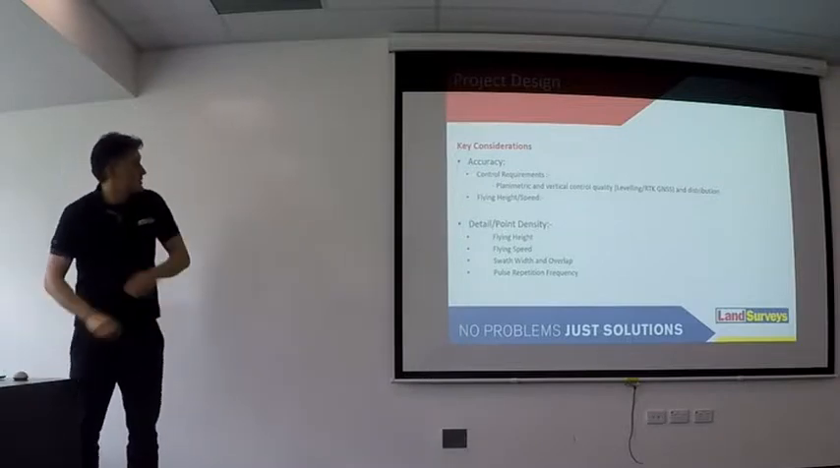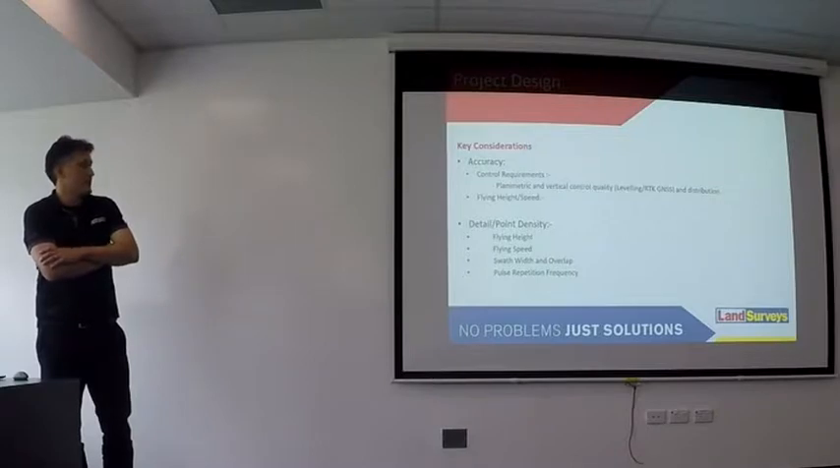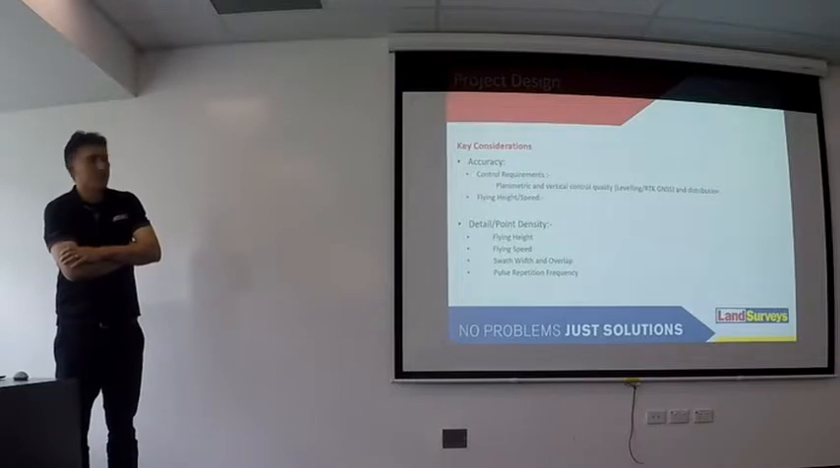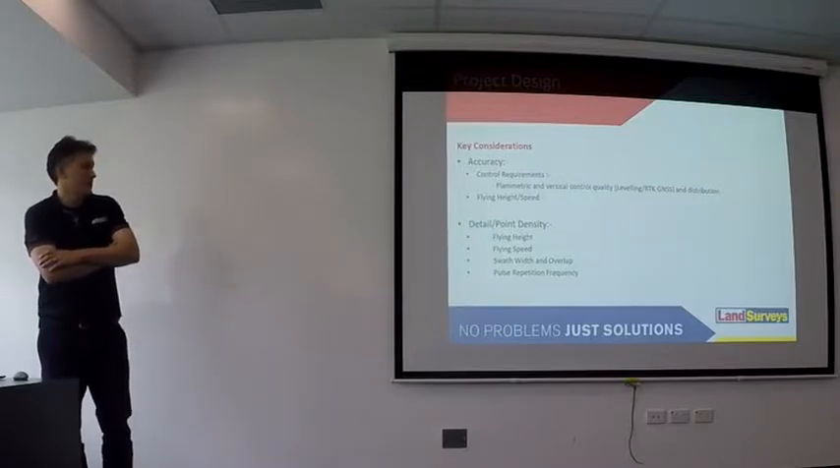In terms of project design, you're looking at accuracy as a factor of flying height and speed for a LiDAR workflow. Based on the type of requirement, what type of control you put in, the distribution of the control, how high you're going to fly to capture the data, and the speed at which you're flying.